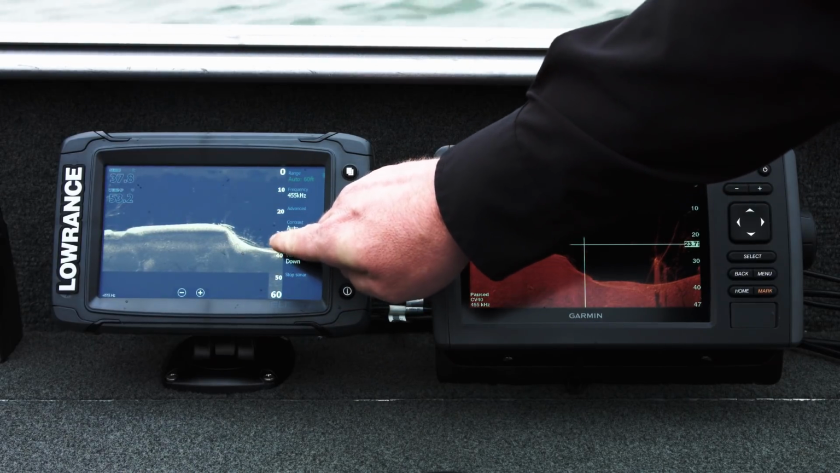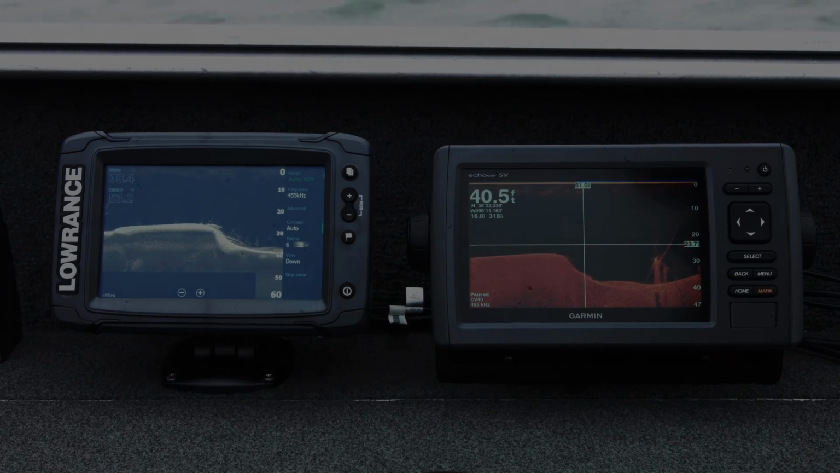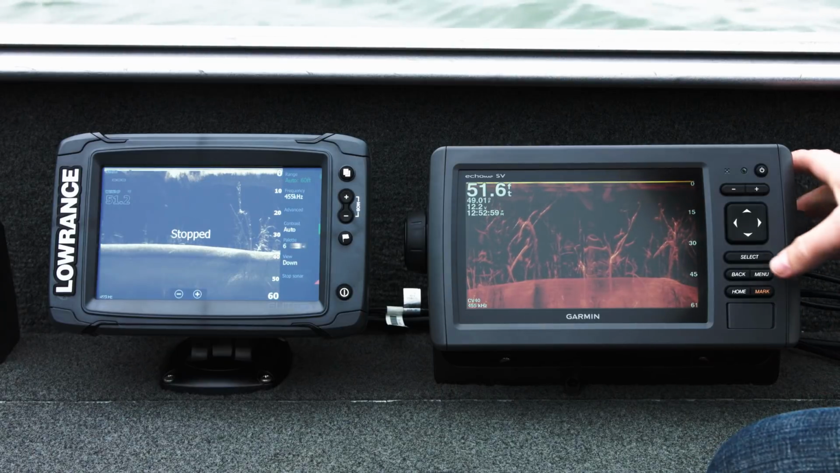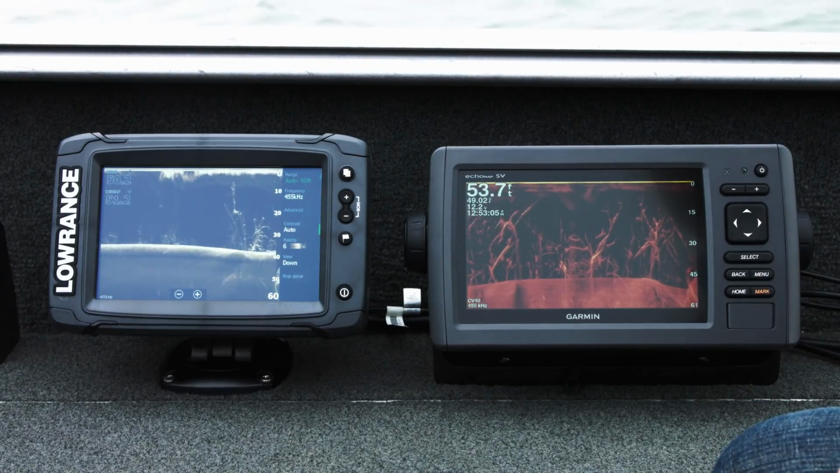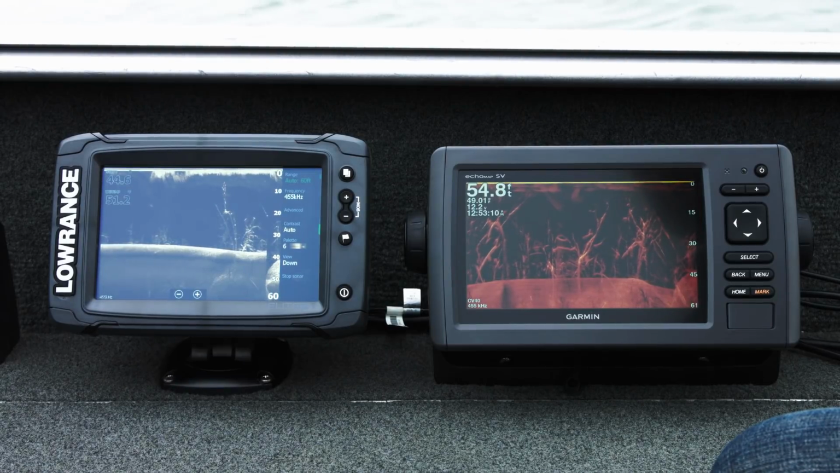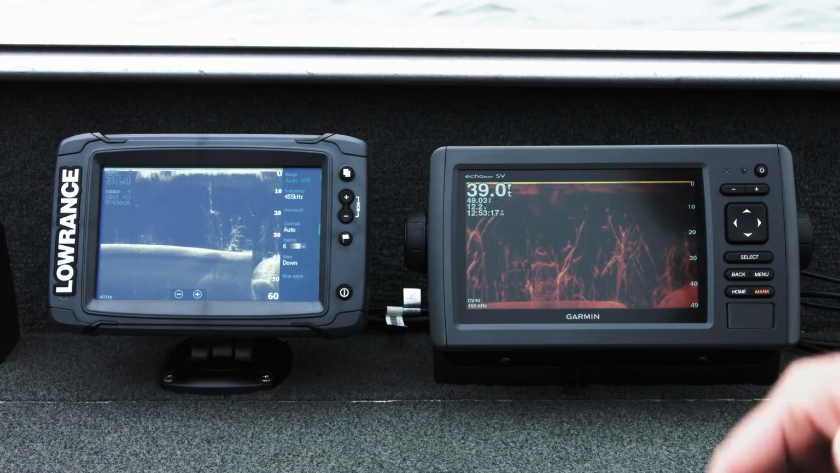Look at the schools of suspended fish stacked up right on that drop off, exactly where we would expect them to be. So as we get a little closer to the end of this pass, we're down to about 51, 52 feet. I'm gonna actually go ahead and unpause the Lowrance sonar and let them both ping. At this depth, we don't seem to interfere as much. And what I'll show you is a side-by-side comparison of how heavy and fat their trees look versus how ours look. Here's a great example.